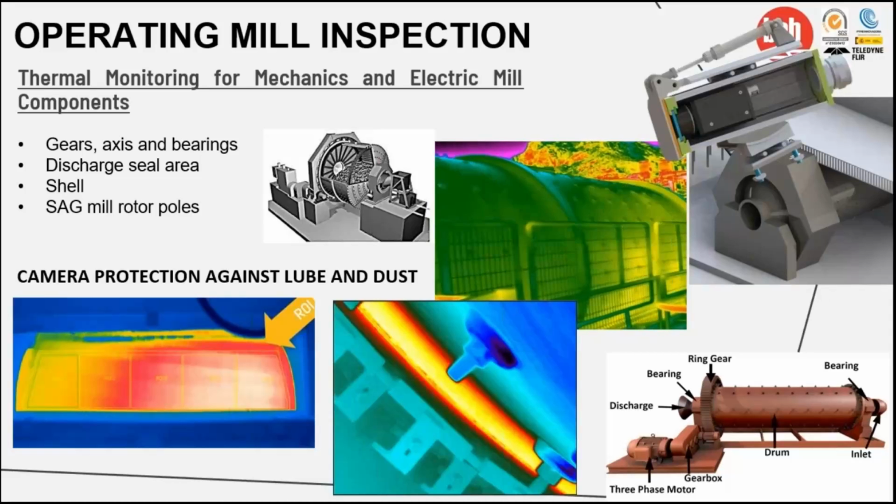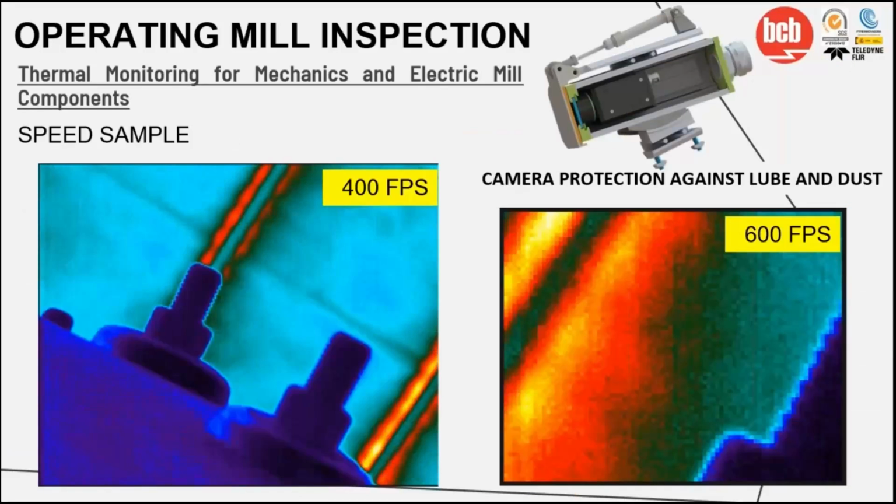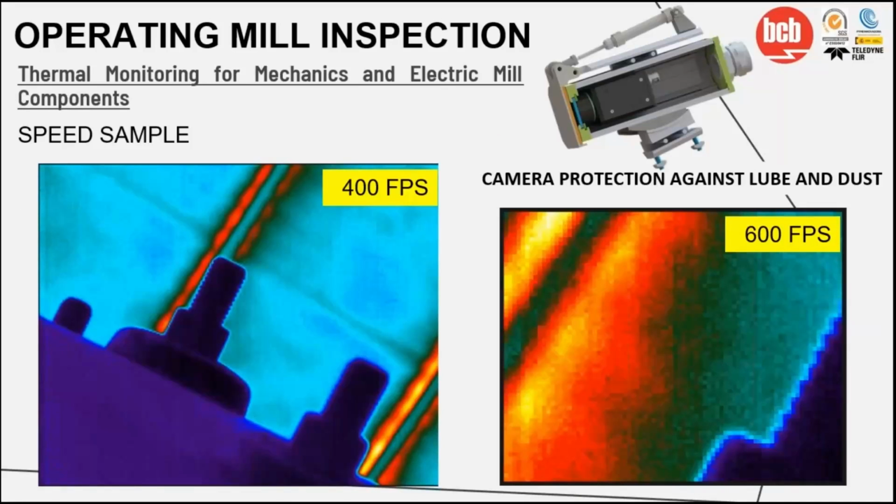Well, what does the software do? The software analyzes these images and scans the area so we can see all 360 degrees. In the area of the shield, we can also inspect the pins.